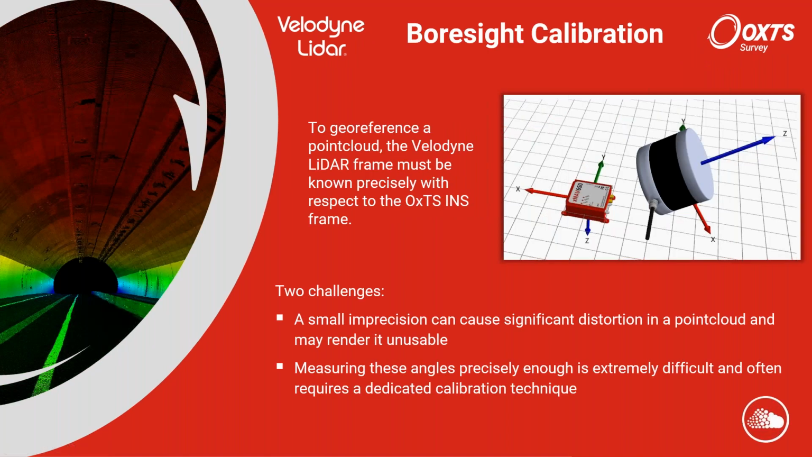So I'm just going to talk a bit about boresight calibration before handing back to Dieter. The boresight calibration is about the relative rotations between the two devices. So you've got an INS and a LiDAR, and they have different coordinate frames. The LiDAR is measuring the positions of objects relative to itself, and the INS is measuring its global position and orientation. And then, of course, you need to apply some transformation between the two in order to combine the data.